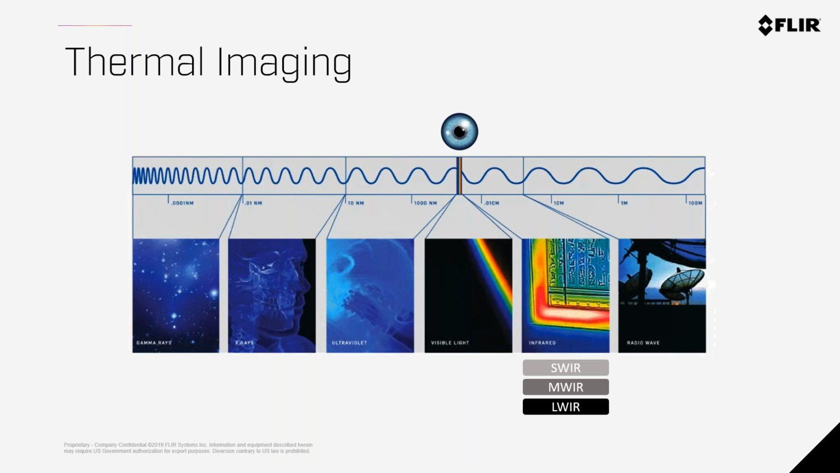And infrared or thermal imaging are interchangeable, and those technologies are broken up into 3 different types. There's shortwave, midwave, and longwave infrared. Most of the cameras that you're going to be using in drone operations today, especially outside of military or security operations, are going to be longwave infrared cameras. Those are going to be like the ZenMuse XT, ZenMuse XT2, Vue Pro, Duo Pro R, etc.